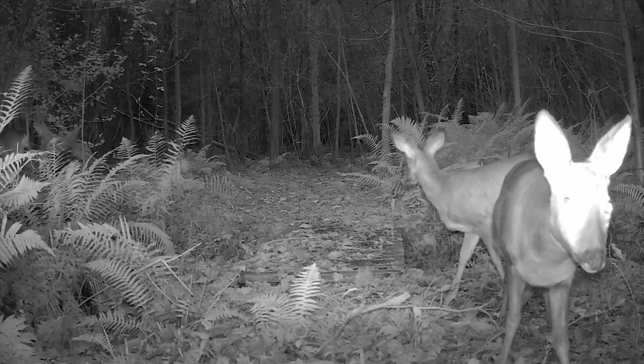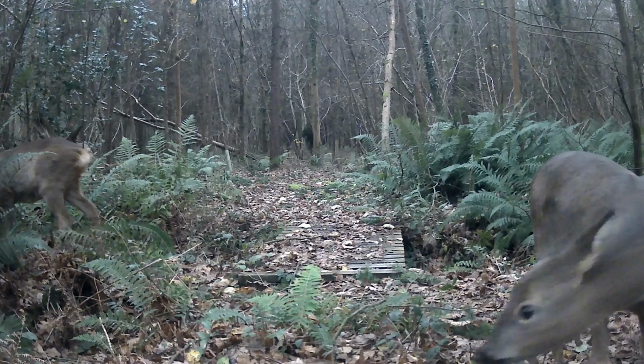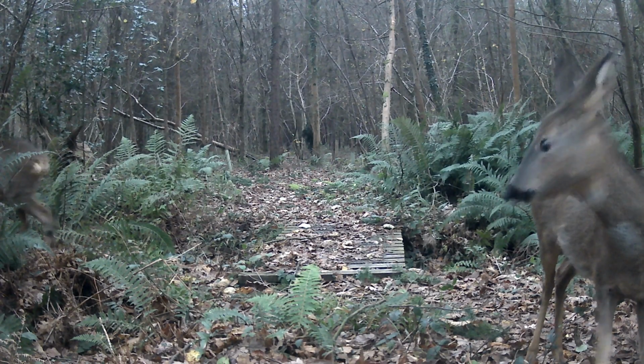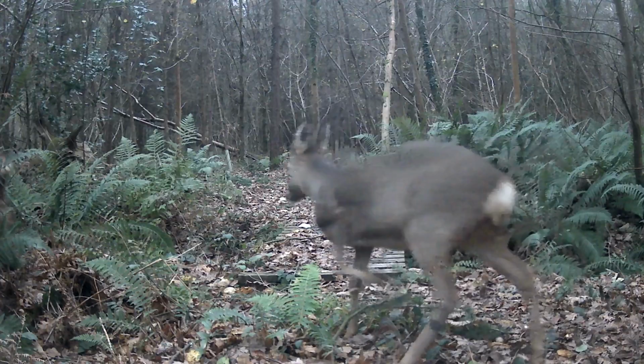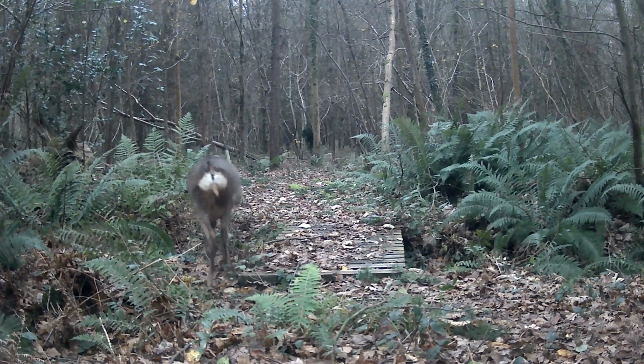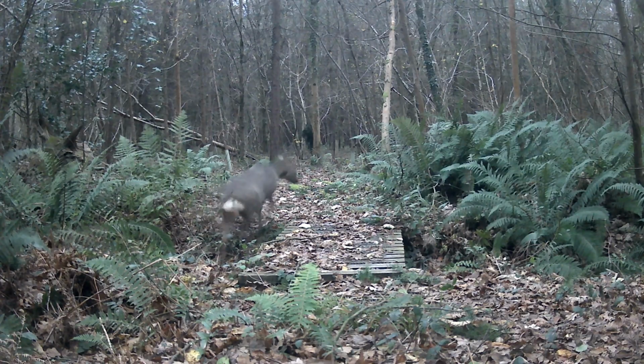Now they're both back in frame. Such beautiful animals. They're very, very big. Tasted a bit of wheat. What do we think? No, doesn't like it. You can see it's avoiding the bridge again.